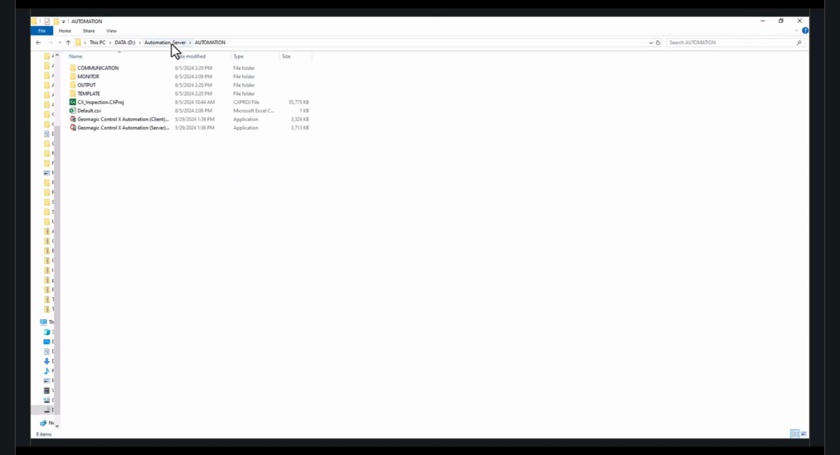So we are going to look at the automation server approach in Control X, where we can make Control X scan for a file that enters a particular folder from a scanner. And once a scan file enters this particular monitor folder, Control X has the capability to use the new scan data and perform the whole inspection on the second part automatically by itself.